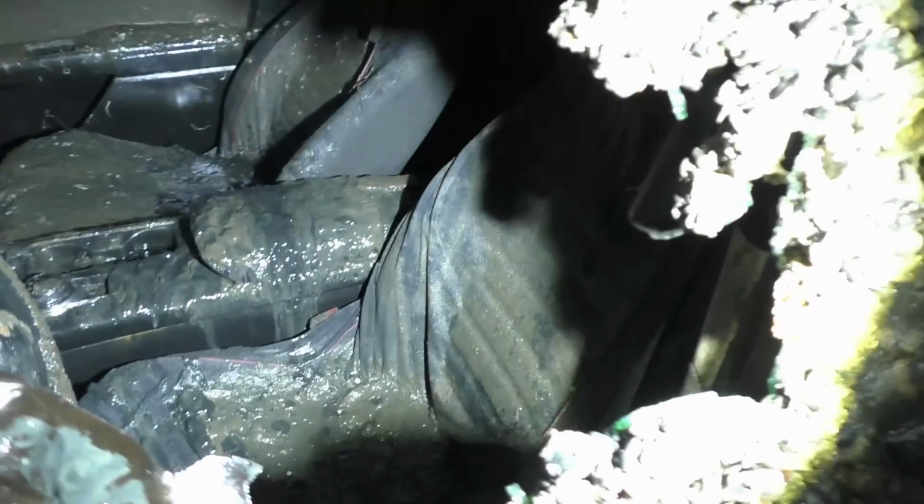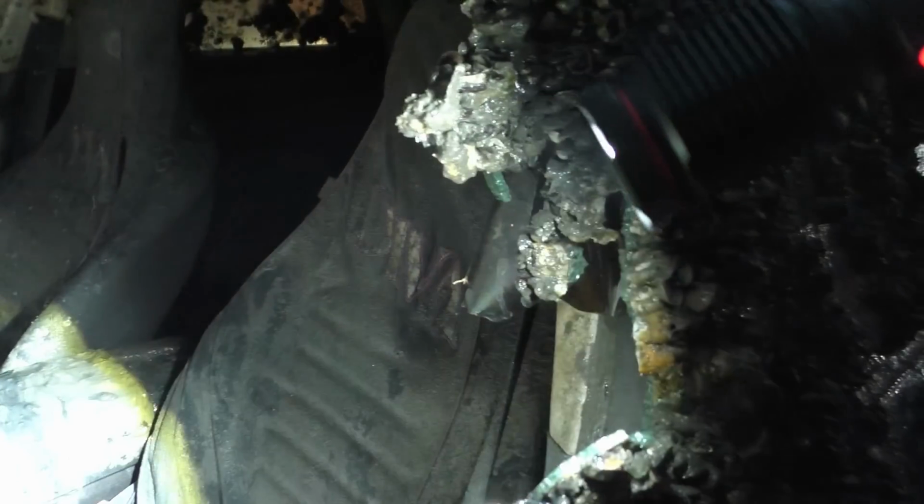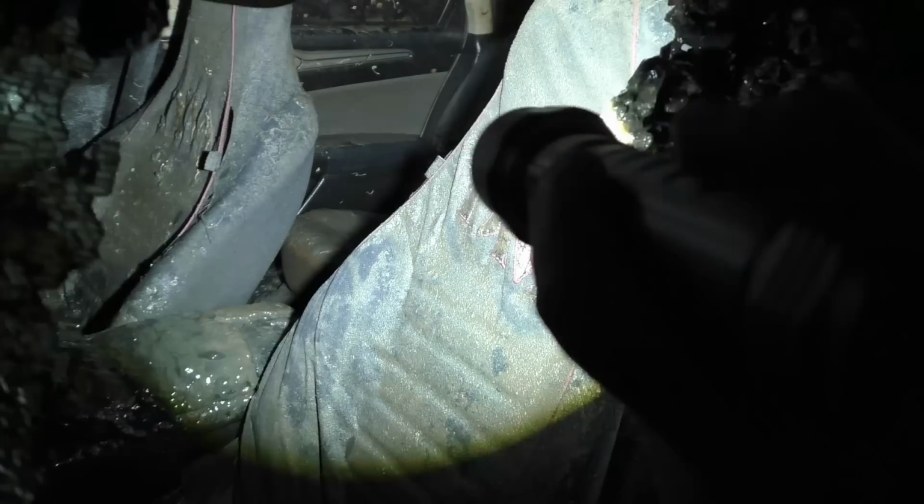Man, that's nasty. Think it'll start? Yeah. Diva. This is a girl's car. Look at the seat covers, they say Diva. Steering column is broken.